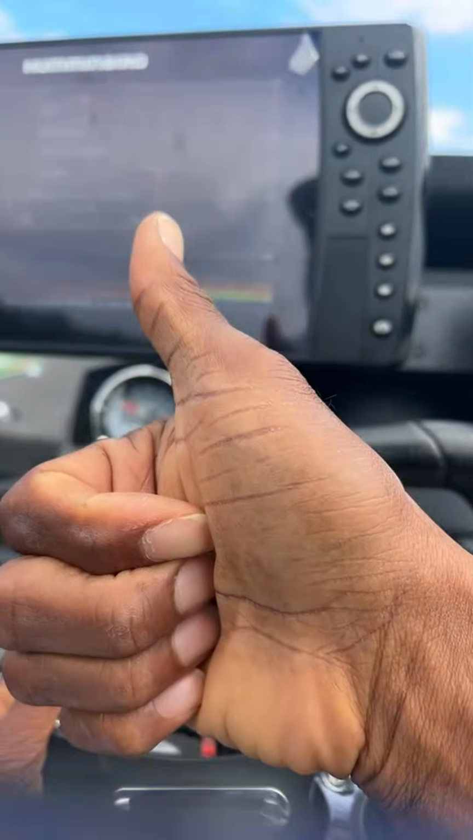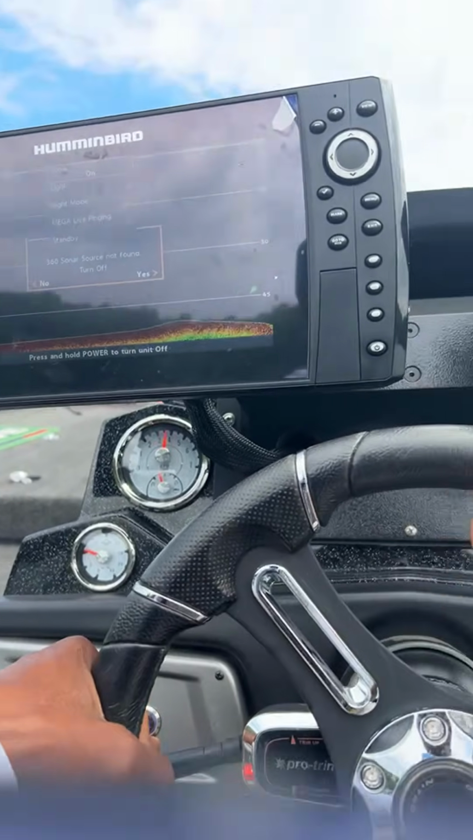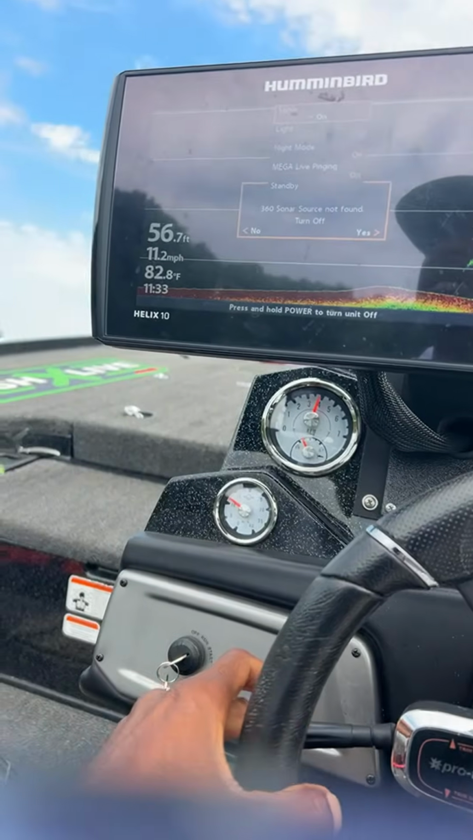All right, guys, we're about to go ahead and take off and head to spot number 1. See if we can get some of these fish to the boat on these minnow baits today, guys.